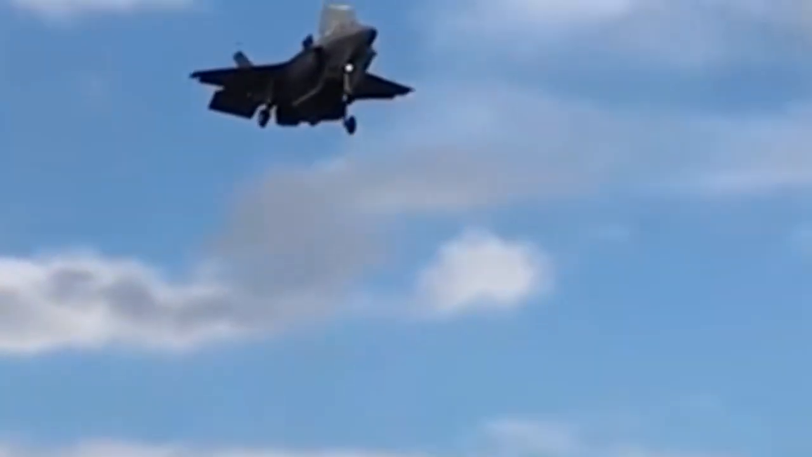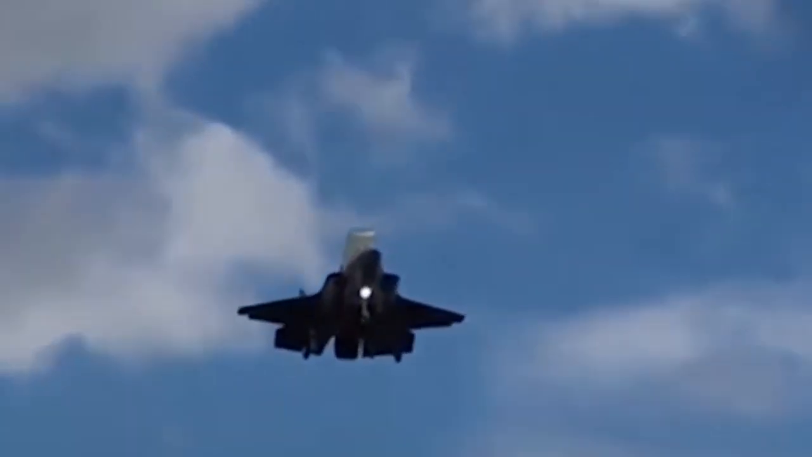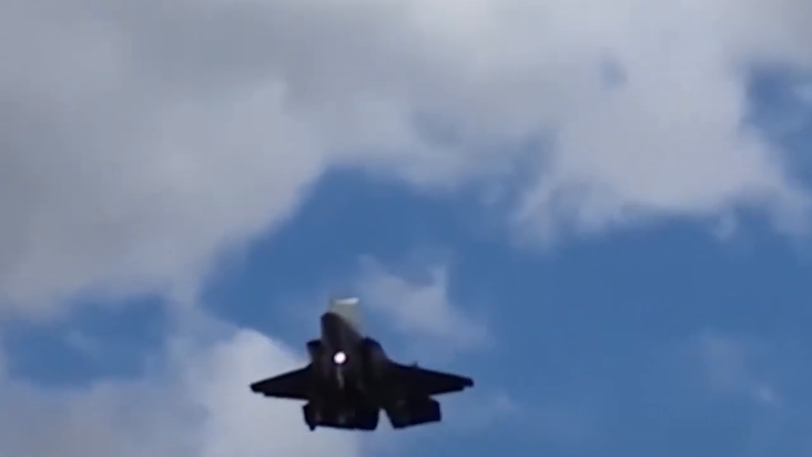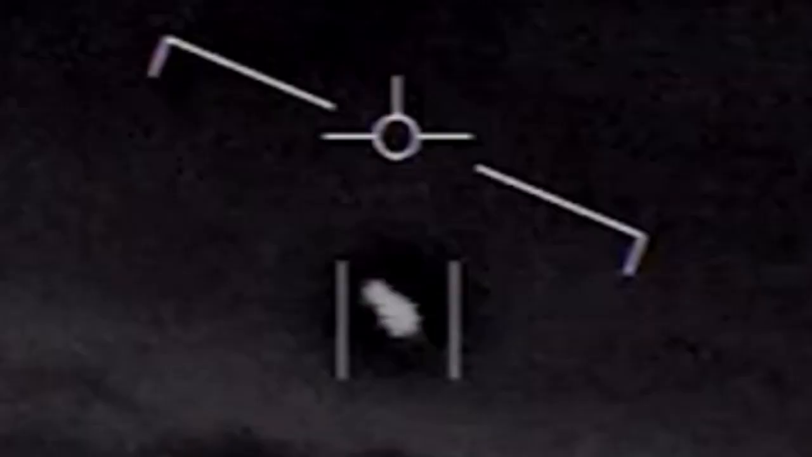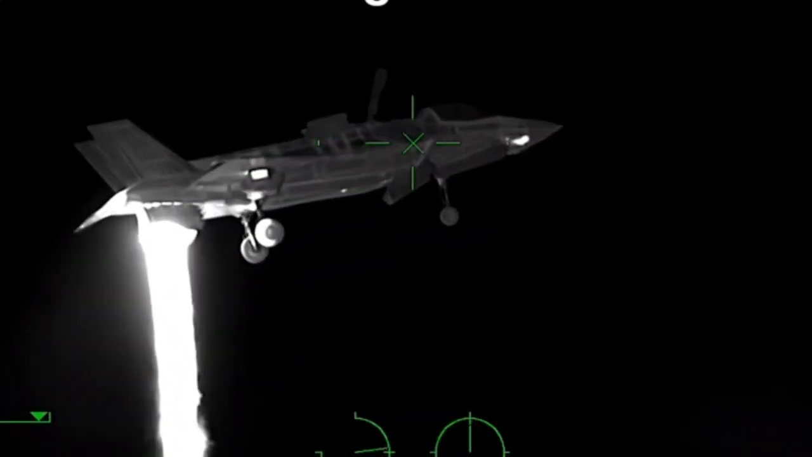As you can see, this aircraft is hovering, but in a normal camera, you cannot see the jet at work. But in the infrared mode, you can clearly see the thrusters on the aeroplane, which is helping it to hover. But in this case, this flying object is at least traveling at Mach 0.58, but there are no thrusters visible on the pod display. While in a normal aircraft, you can see these thrusters very clearly with an infrared sensor.